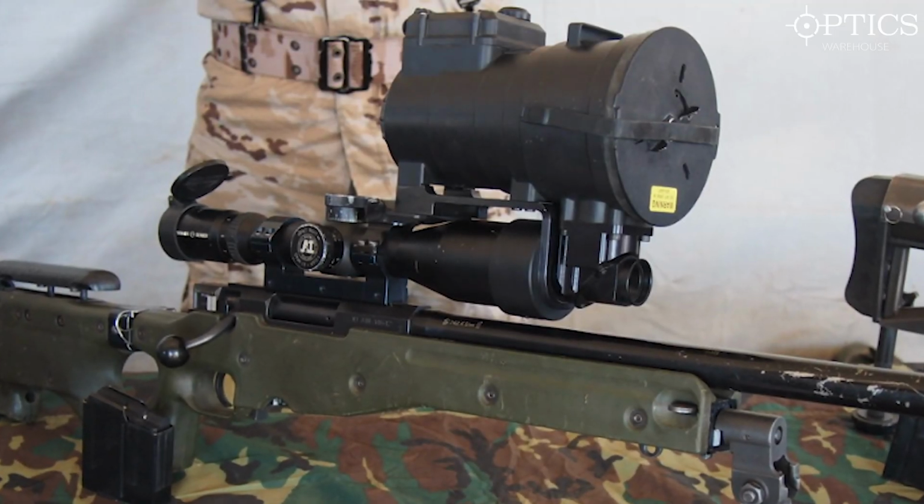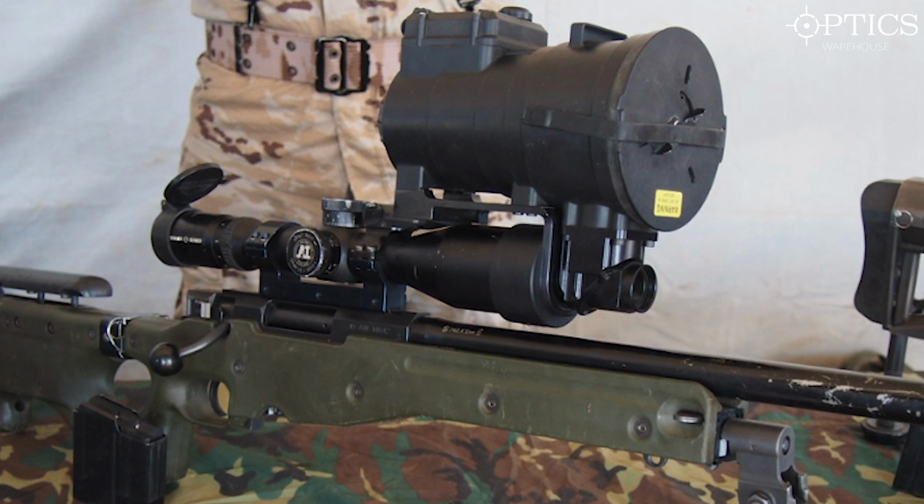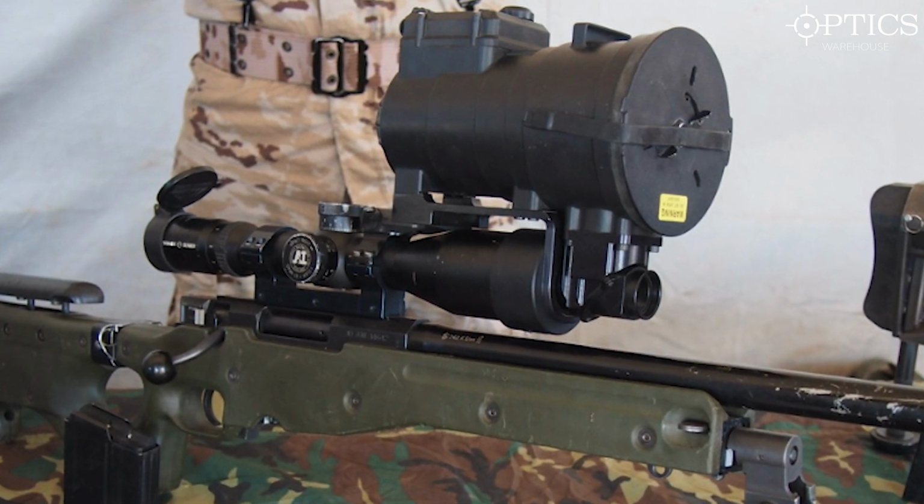Later on we had this in the Simrad. The Simrad was an image intensification scope which clipped on the top of the objective lens of the rifle scope, which enabled you to dial in all the information through your scope and simply convert what you were seeing by day to night. And it was a very good optic in its day. Certainly when I worked in Iraq, we were getting distances out to 400, on the odd occasion out to 600 metres, of ability to see in the dark, which was outstanding.